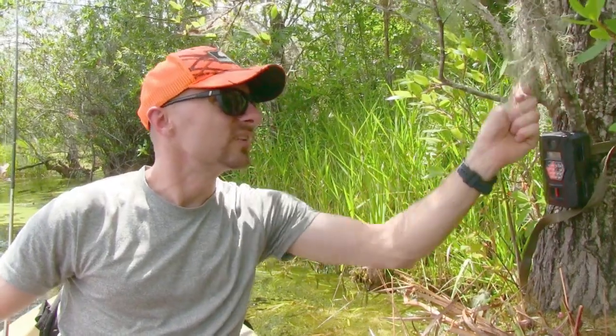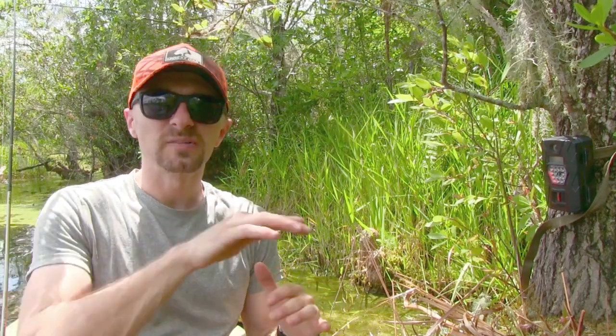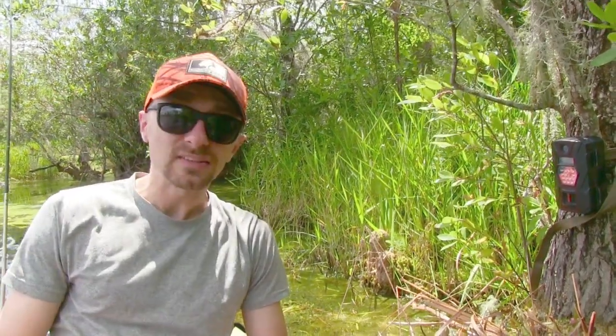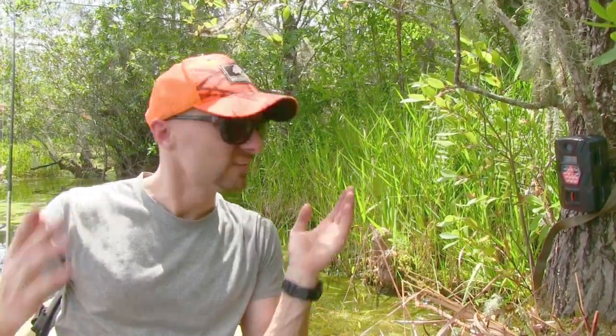One thing I did just think of though, and I hope this doesn't affect it, I don't think it would pick up the water moving, like the ripples of the water. Hopefully it'll pick up just the solid movement of the gator's head going across. But we're going to find out how this works. This might either work really good and we'll get some gator pictures, or we're going to get a lot of pictures of some water moving and fill up the SD card. So it's fun either way. We're going to try.